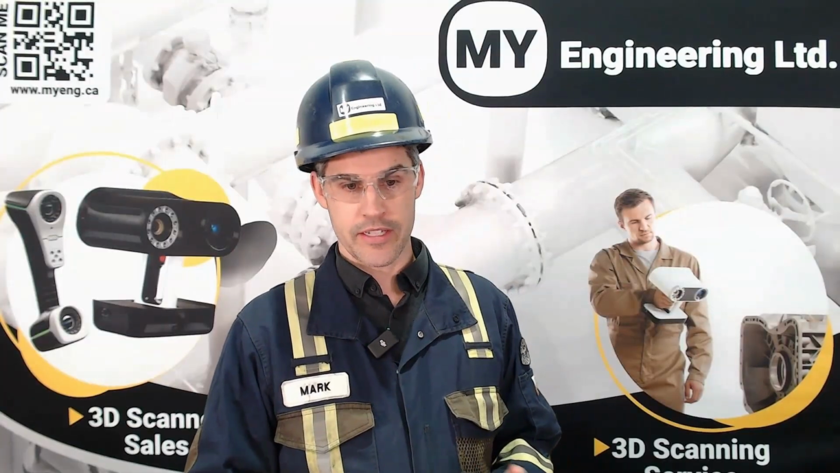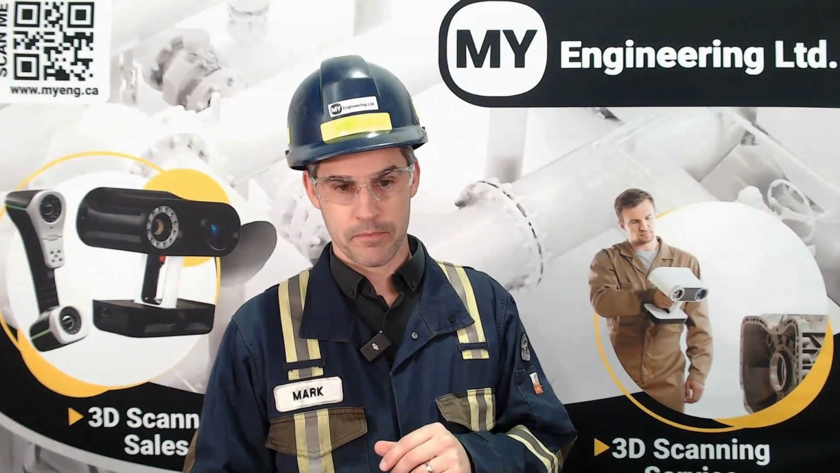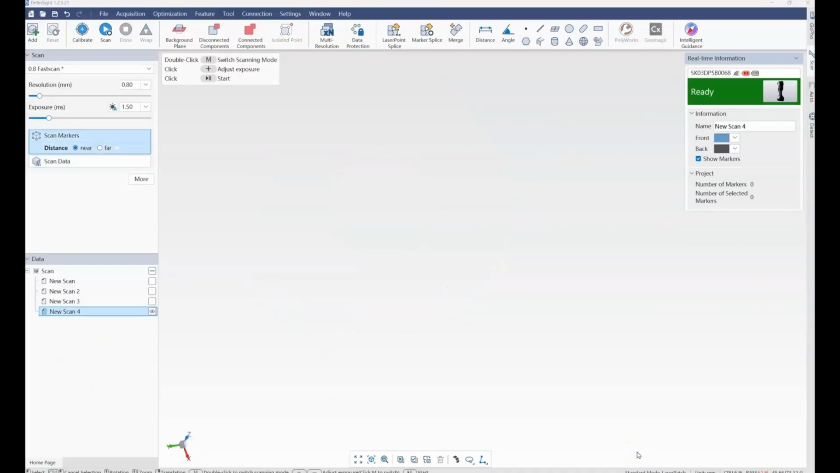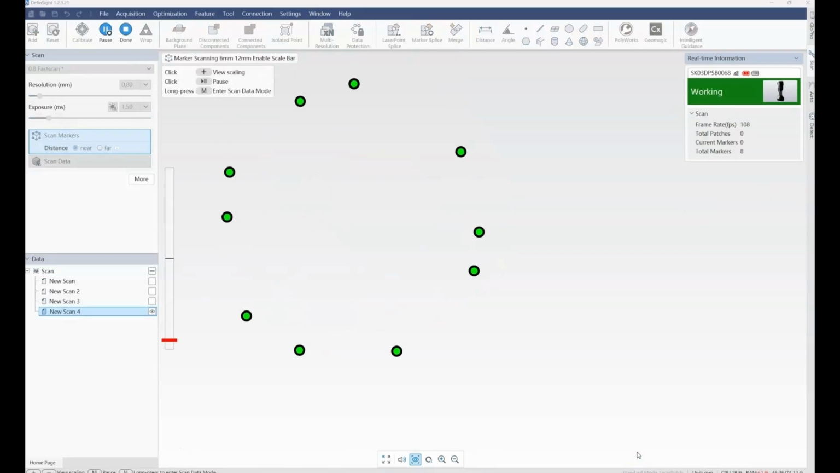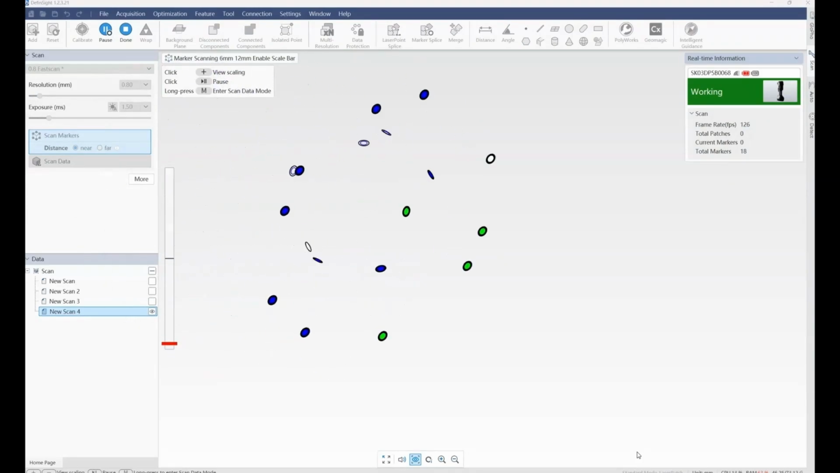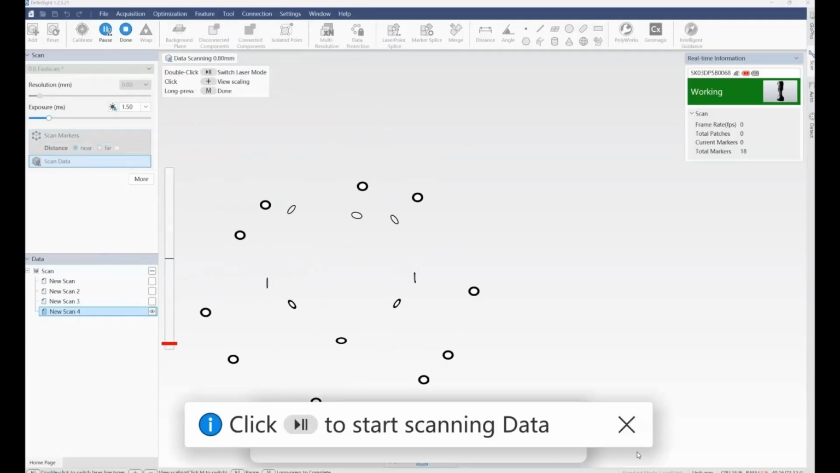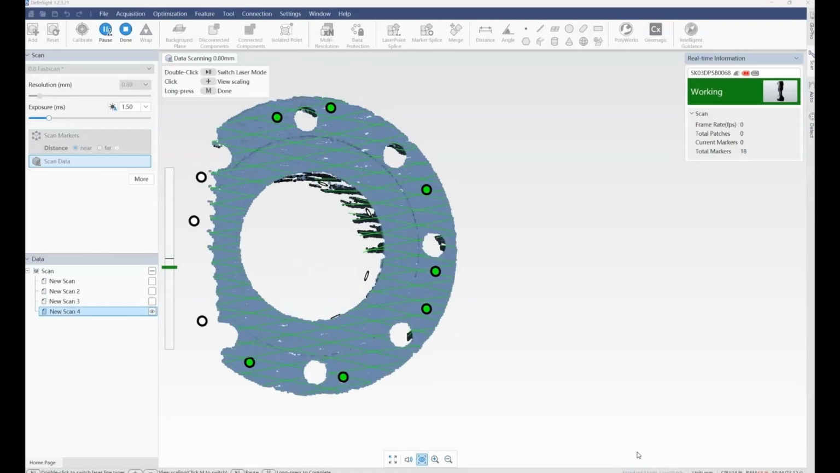I'm going to switch your view here so now you can actually see the scanning software, and we're going to run this one more time. All right, so this is Define Site. This is the flange that we just scanned. I'm going to hit New Scan on the back of the scanner to start a new one, and we hit our Start. Same sort of thing. We're just going to scan all the little targets on this flange. And I'm going to hit the mode button. And now we can start scanning.